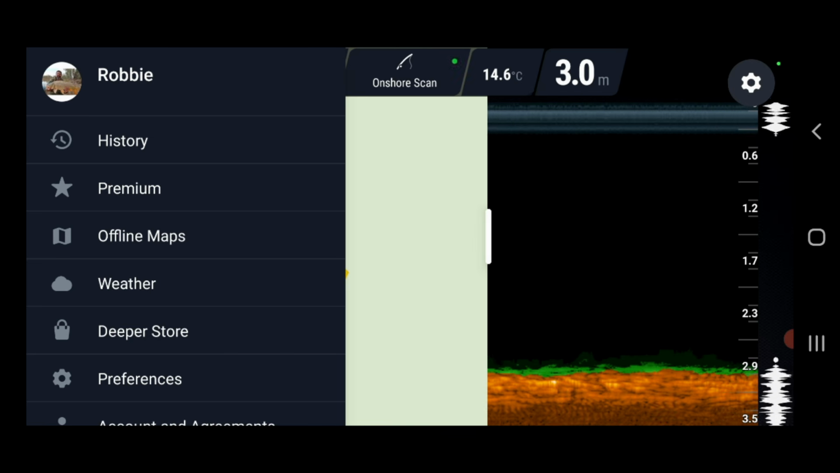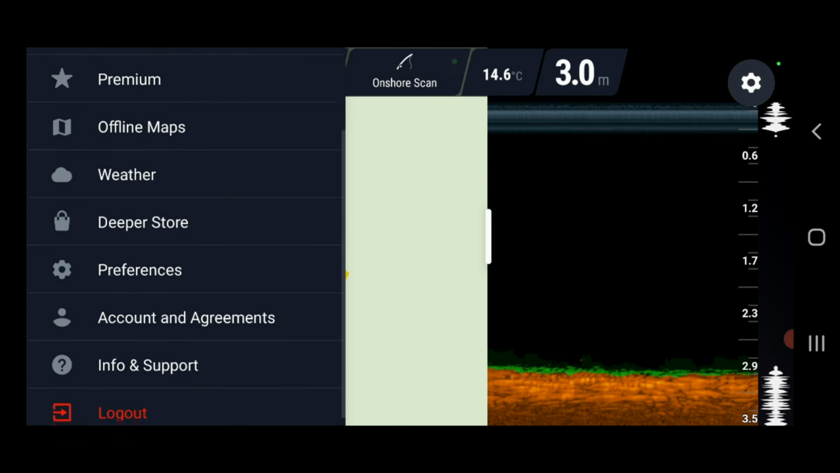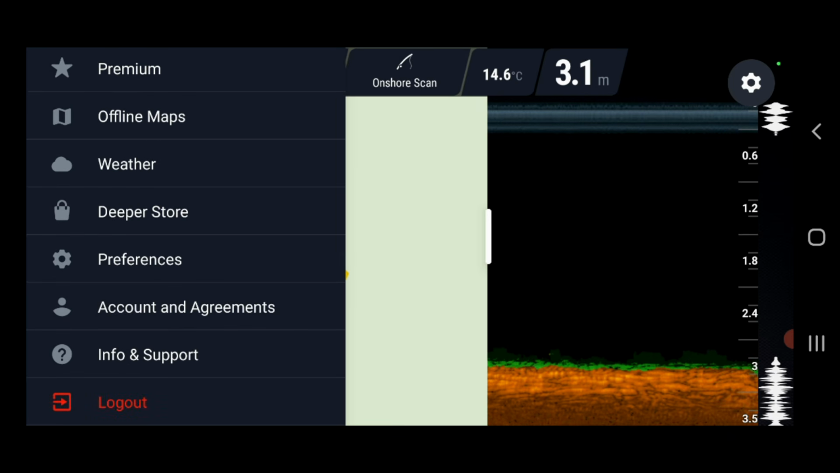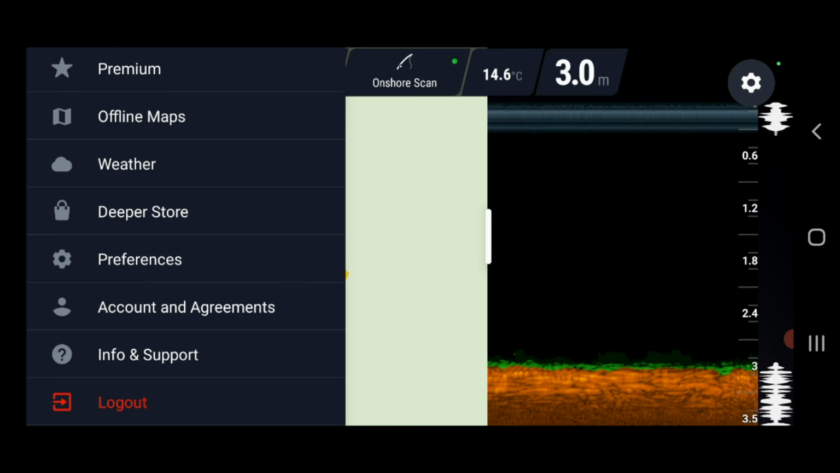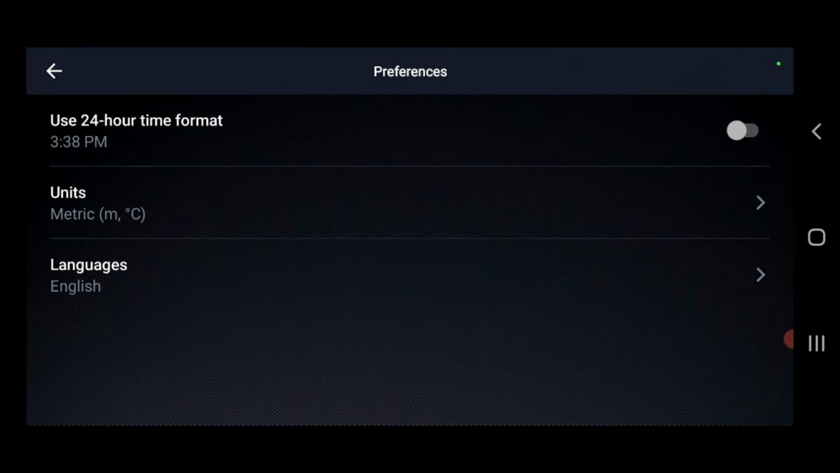I don't really want to do that right now because I don't know what's going to happen to the fish finder. Premium gives you access to bathymetric maps that have been created by Deeper, offline maps, the weather for the area, which is like a built-in little weather app. The Deeper store. Say I'm here and I think, gee, I wouldn't mind one of those little rubber clamps that go on my rod for my phone, then I can just hit the Deeper store and order one there and then. Preferences, that's so you can change it from kilogram to pound, feet to centimetres and all that sort of stuff. I've got it set at 24 hours.